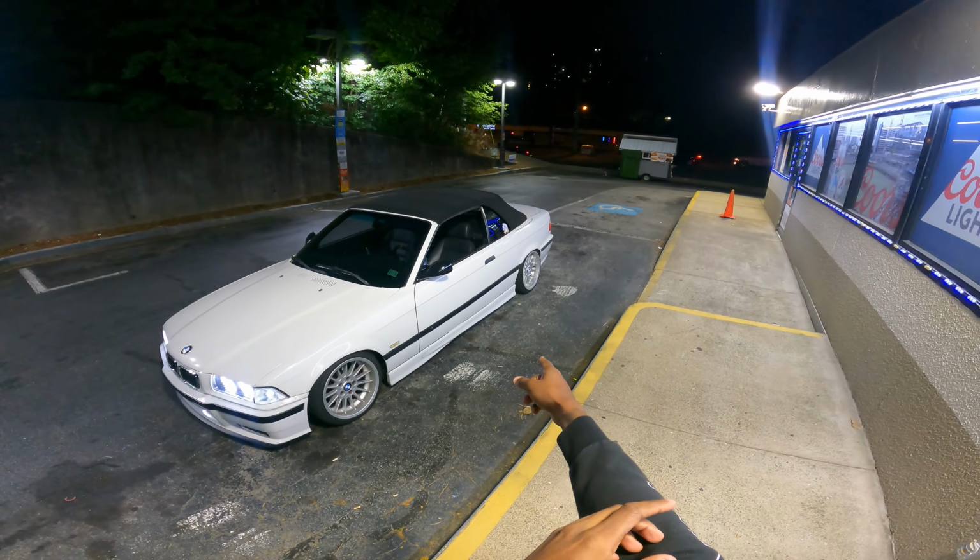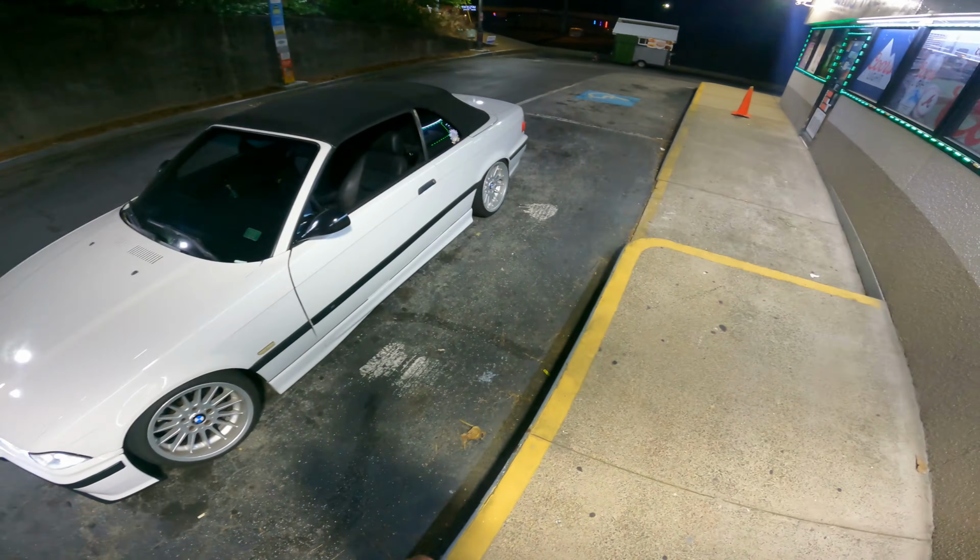But yeah, guys, I got the rear diff bushing, subframe bushing. Gonna get the LSD swapped in soon. It's a whole vibe, man.